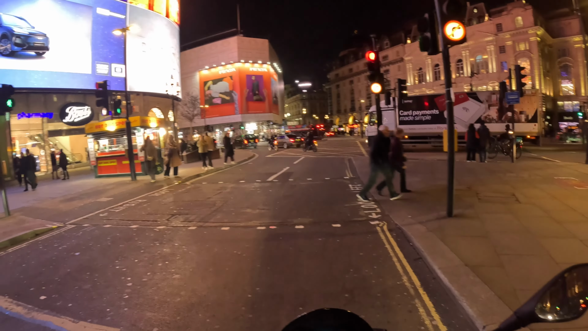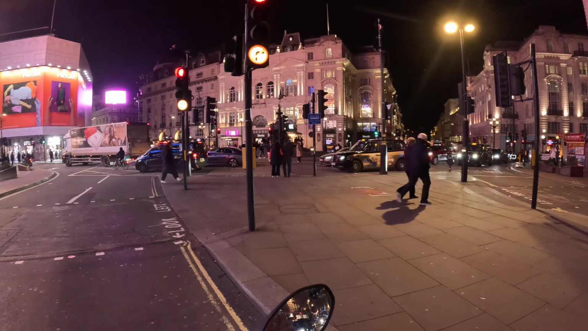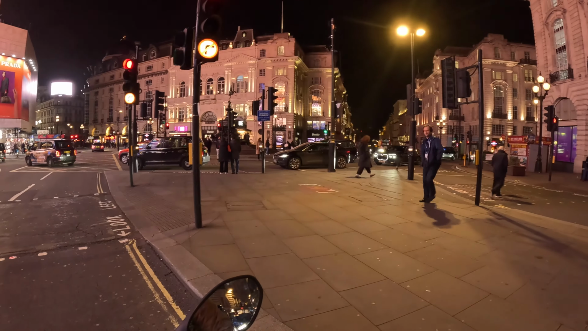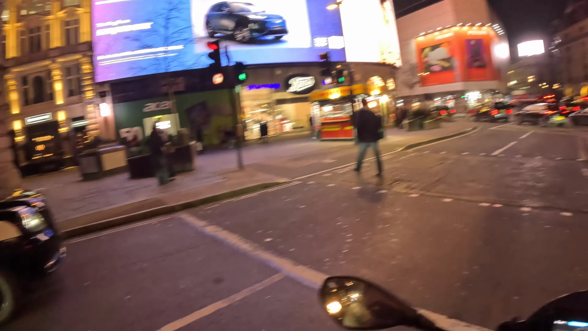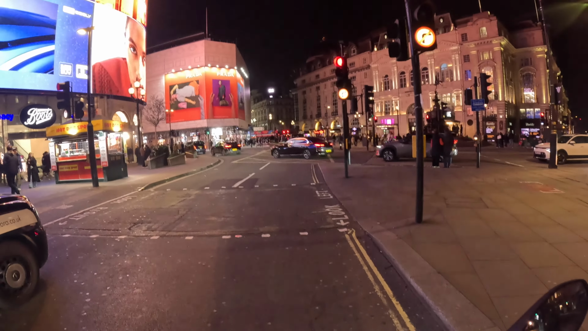Go on, squids. Not too many bikers out. I thought in this weather people would be out more on their bikes, but haven't seen many.